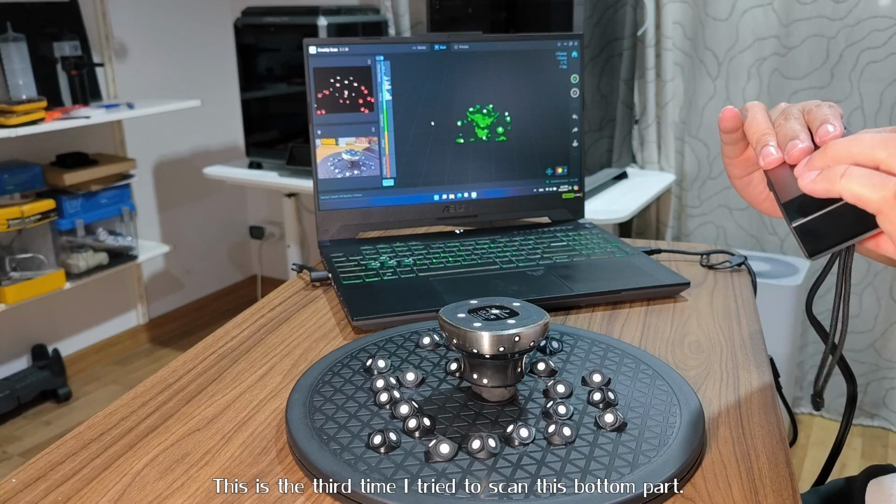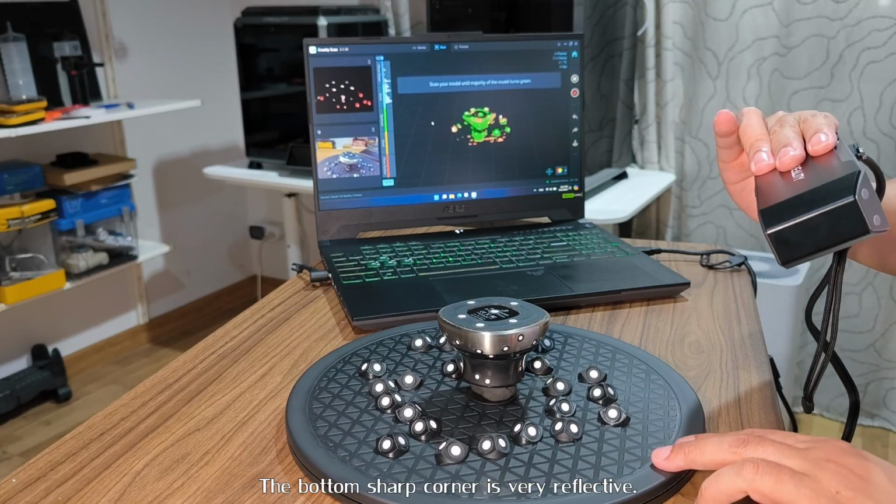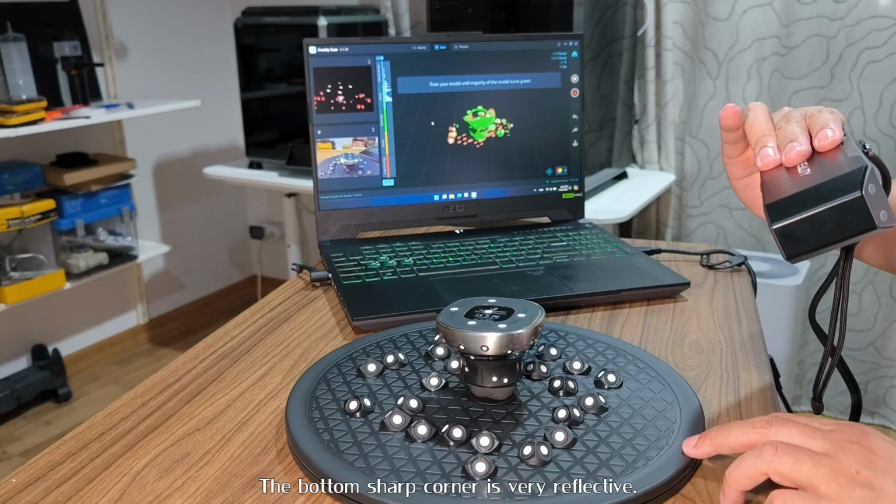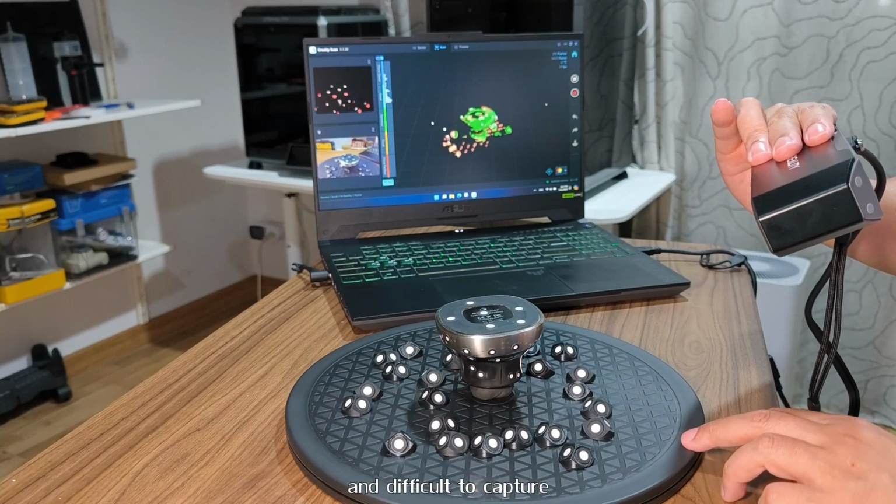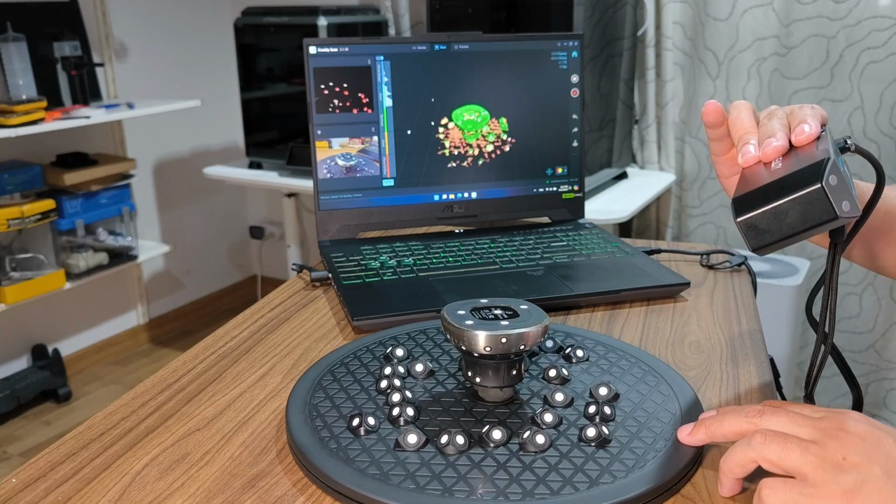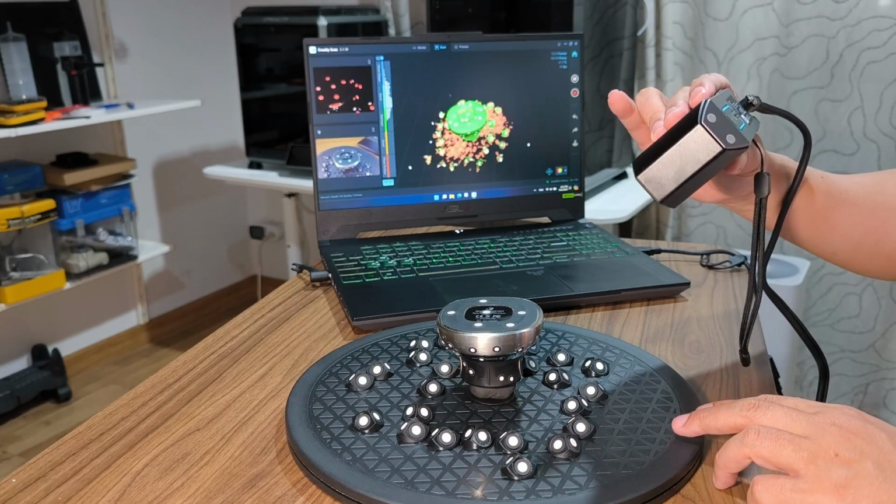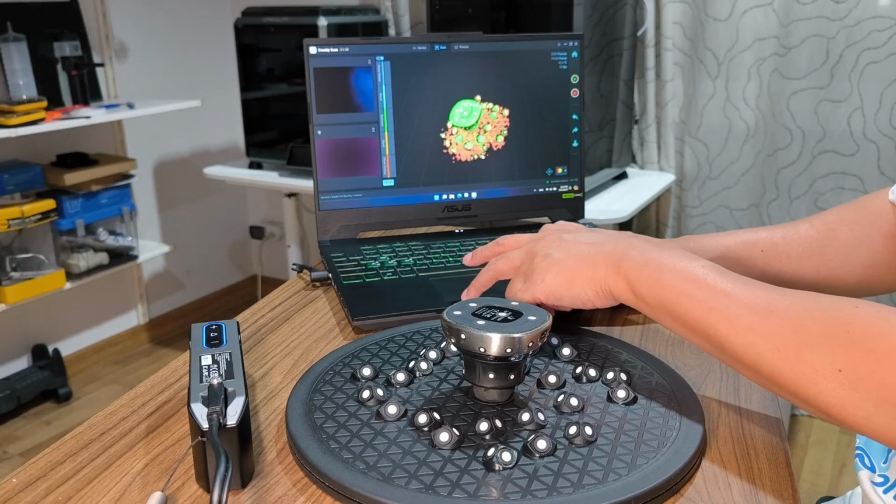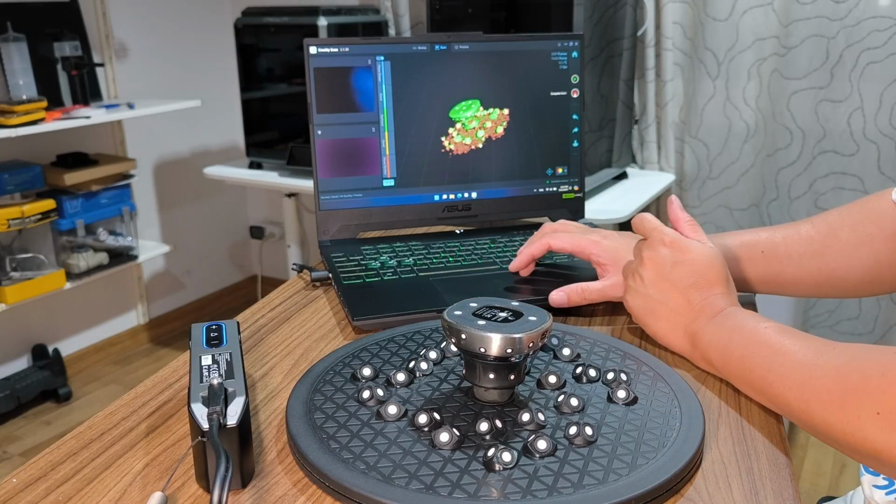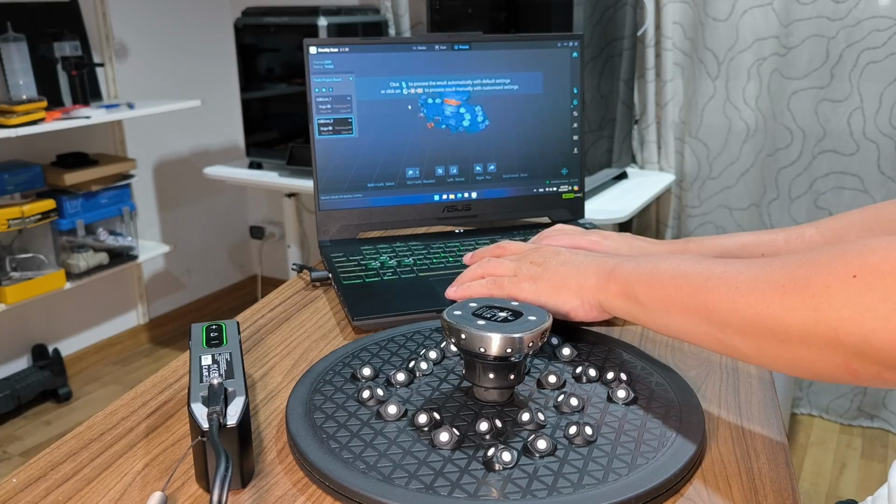Okay, it looks better. I only need a bottom part so that I can merge it into the top part. Okay, I think I got all the bottom part. Let's stop the scan. So we have two parts, the top and the bottom.